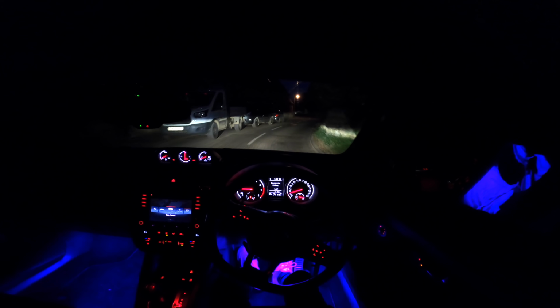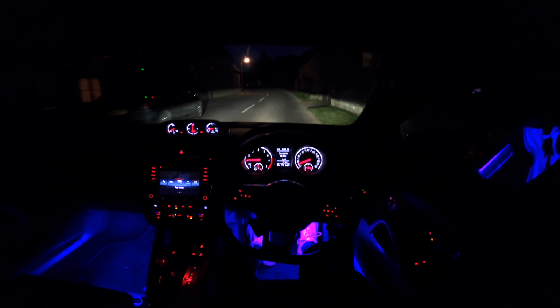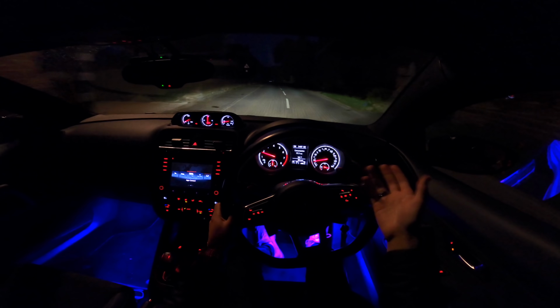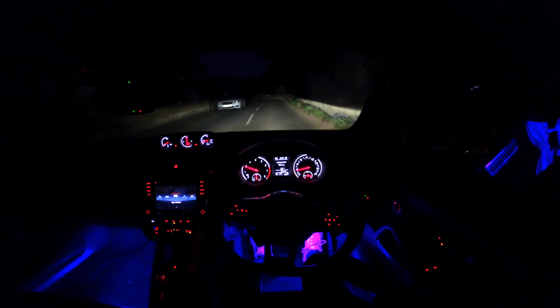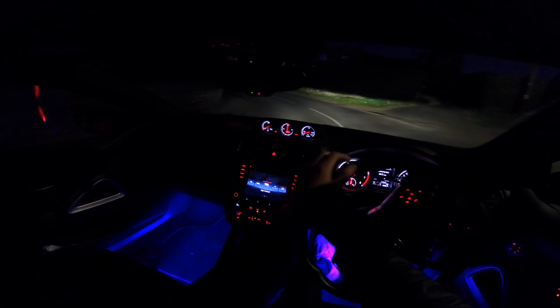So we are now on the open road, as you guys can see. Tell me what you guys think about the cockpit in this baby. Bruv, it's just a nice place to be. I really did not think my next car was going to be this nice. If you compare it to a Corsa, this is insanely good quality. Everything about this car is just sick.